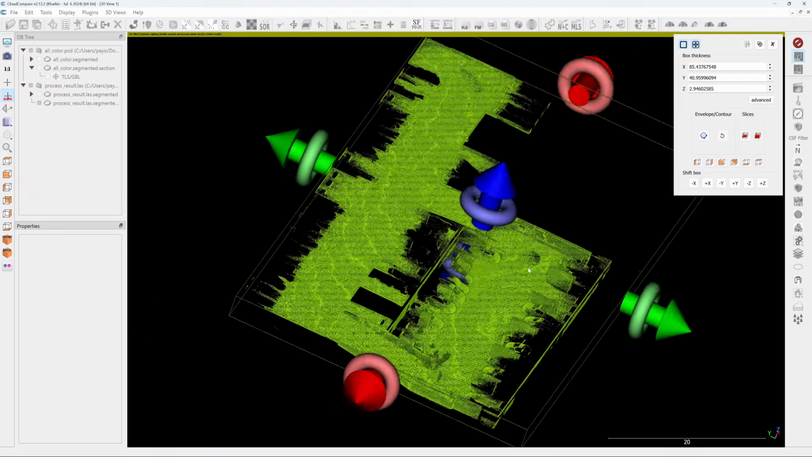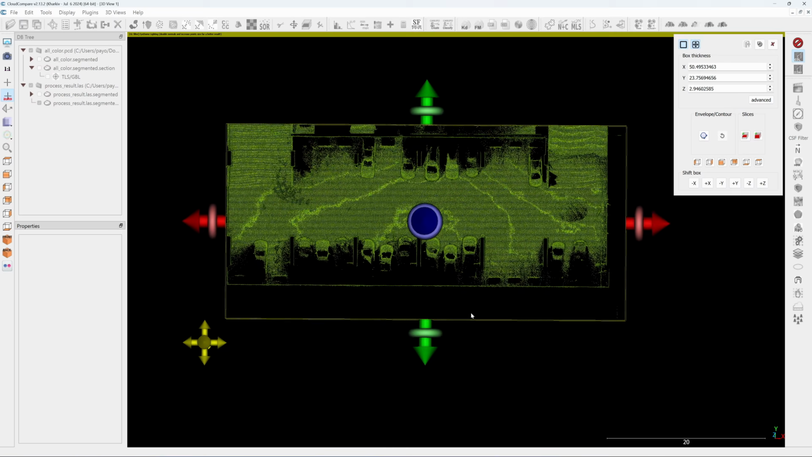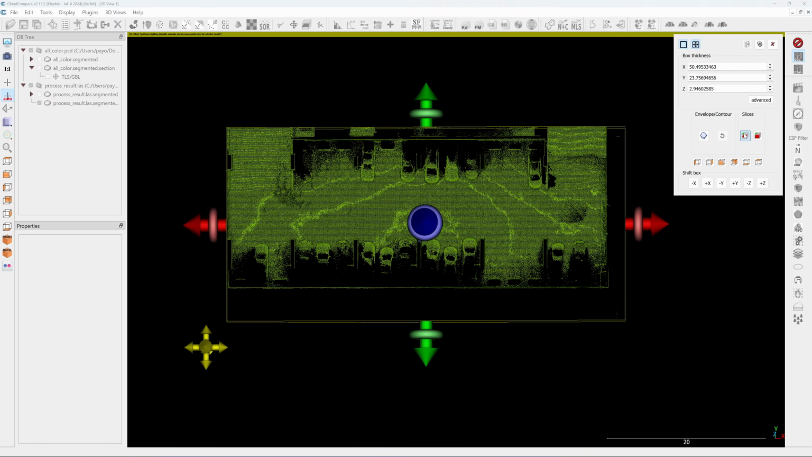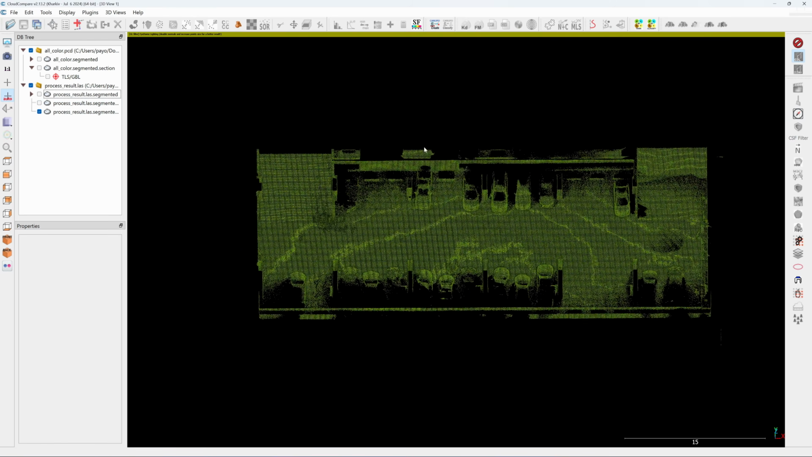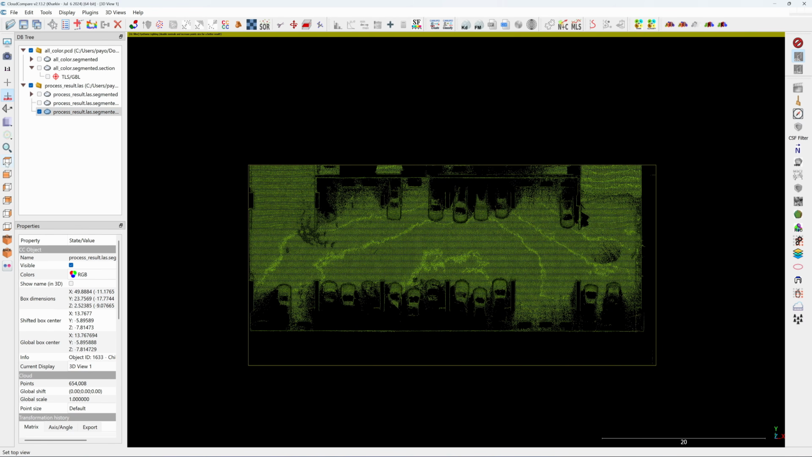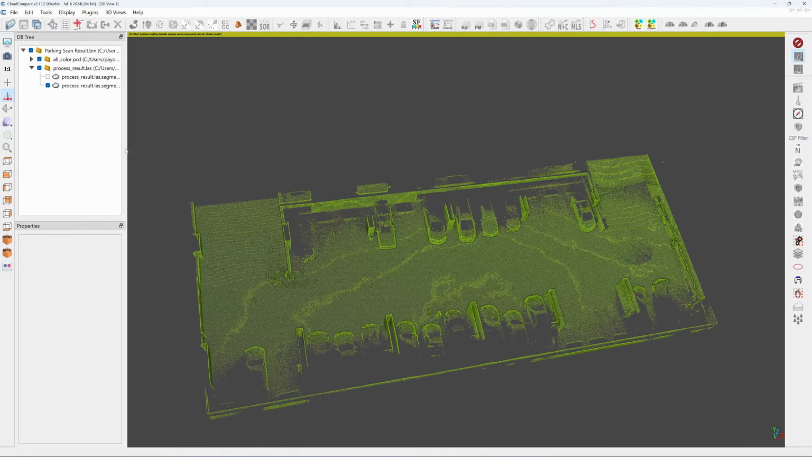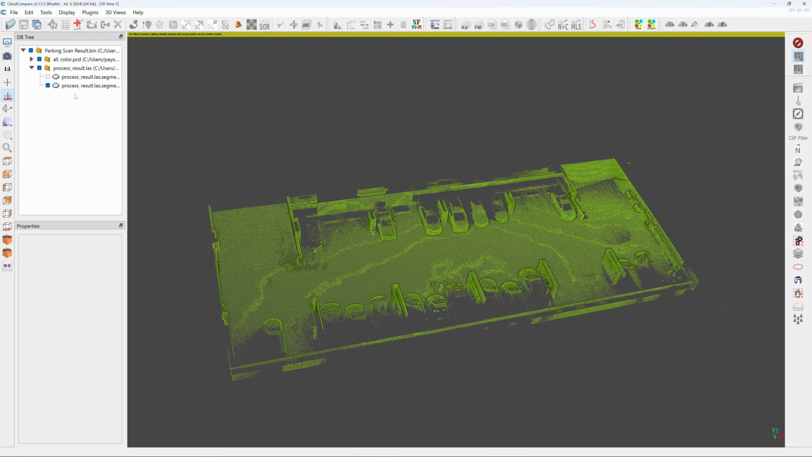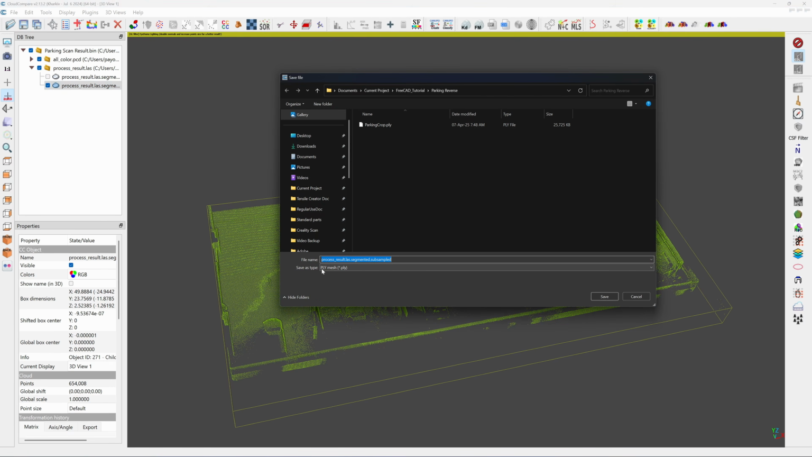Right, I pick this floor for reversing in CAD. I'll show you how I reverse this in CAD. I'm going to click here. So this will be the portion of the crop, and then I'm going to move this to the origin point, which is 0, 0, 0. I click on registration, move bounding box center to origin. Okay, next I'm going to export this as the PLY format. Click here, save, and click on the PLY mesh.